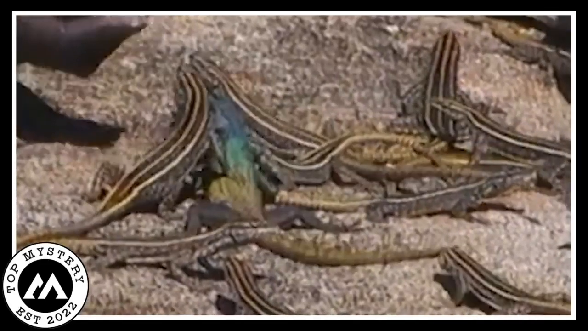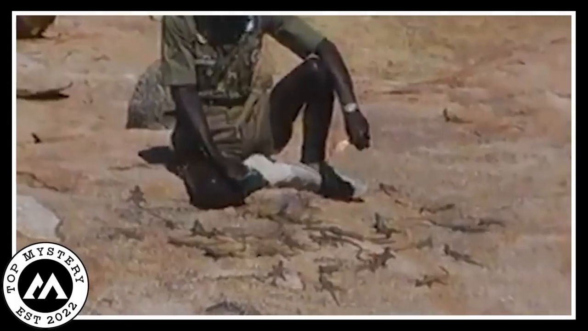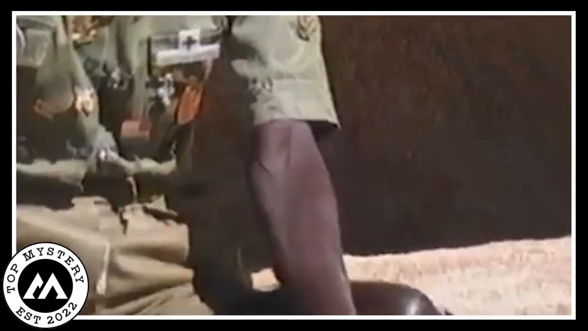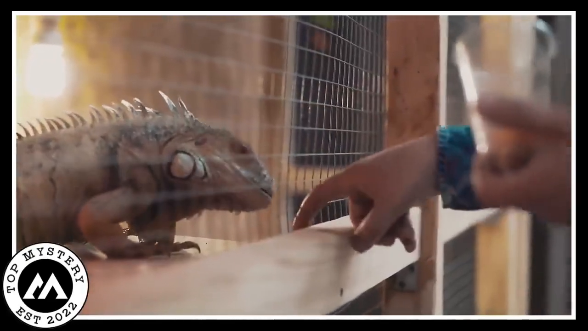And get this, the person's got them trained. Trained for what, you ask? Well, for a feast. In the video, you'll see this lizard whisperer offering up a feast of cooked cornmeal mixed with sugar. Yep, you heard it right. They're serving up a lizard buffet. The little critters go nuts munching away on this unexpected treat.